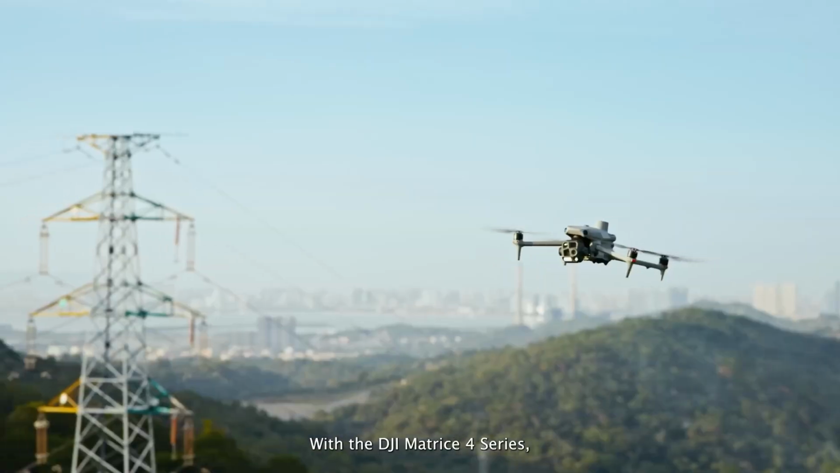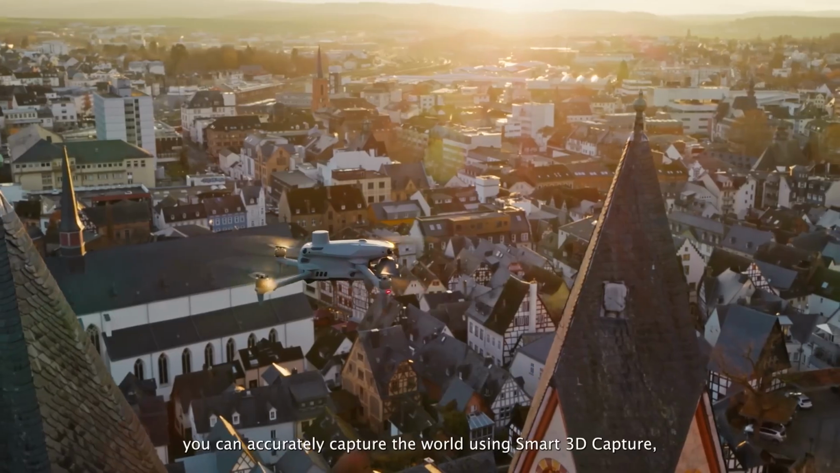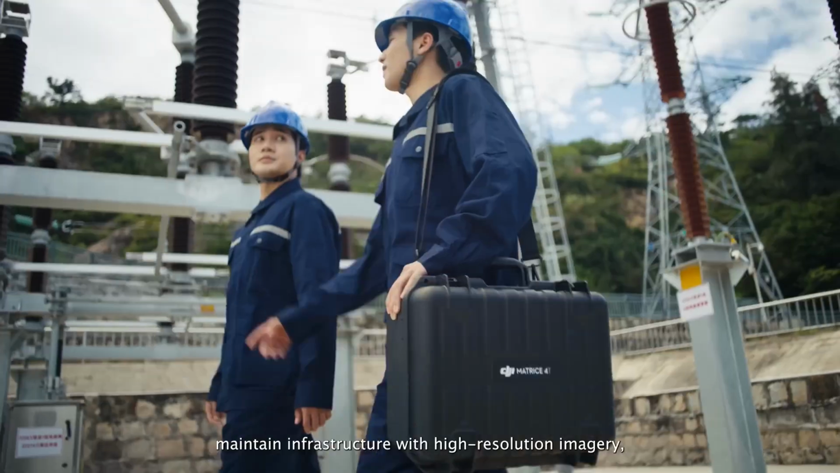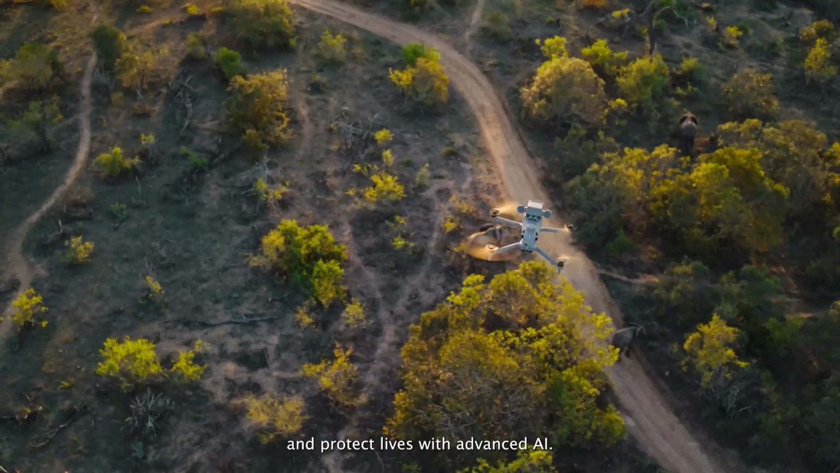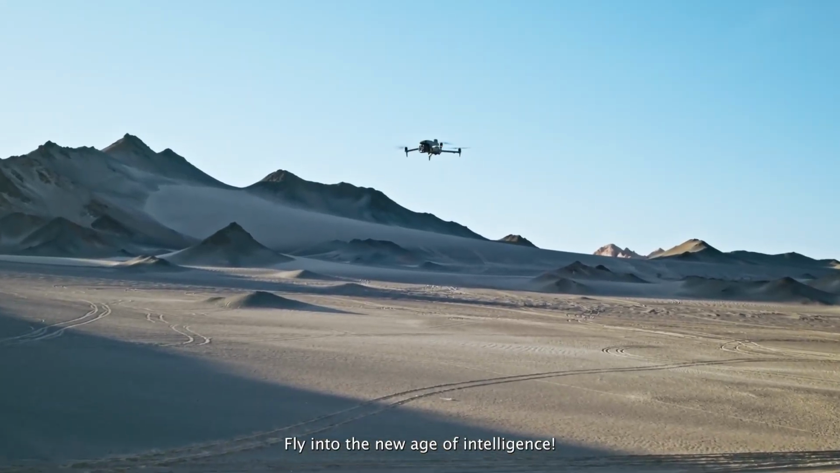With the DJI Matrice 4 series, you can accurately capture the world using smart 3D capture, maintain infrastructure with high-resolution imagery, illuminate the darkest environments, and protect lives with advanced AI. Fly into the new age of intelligence.